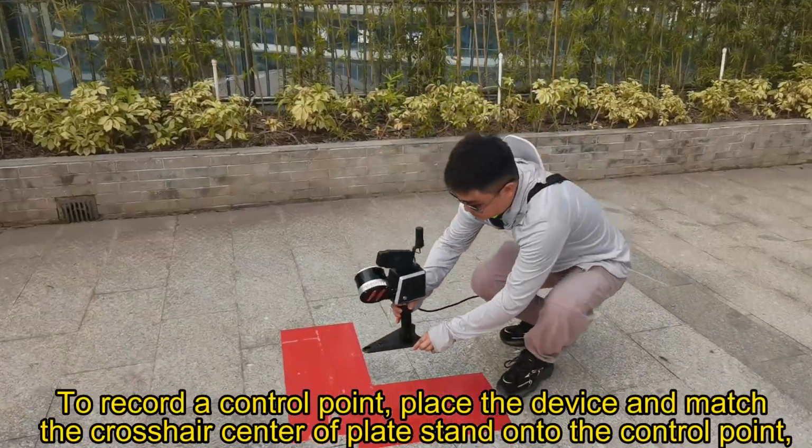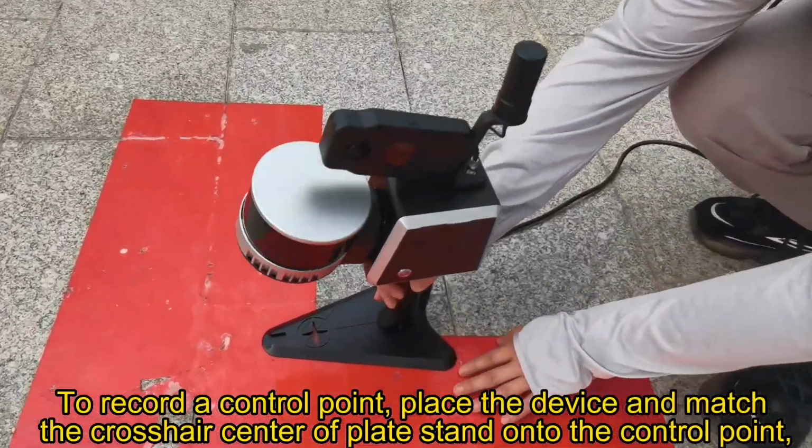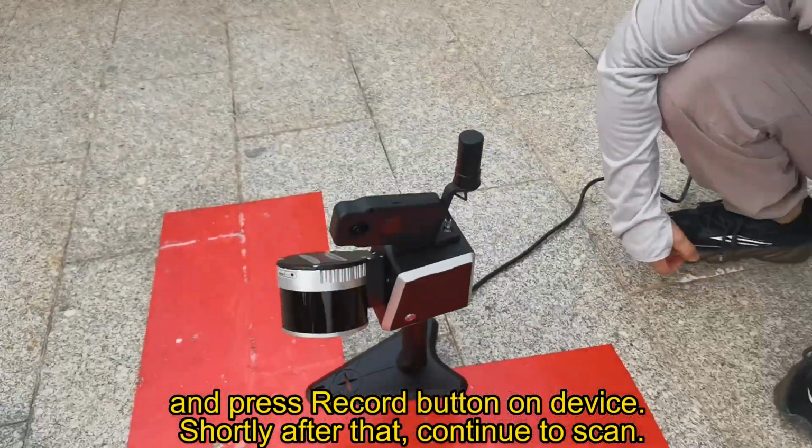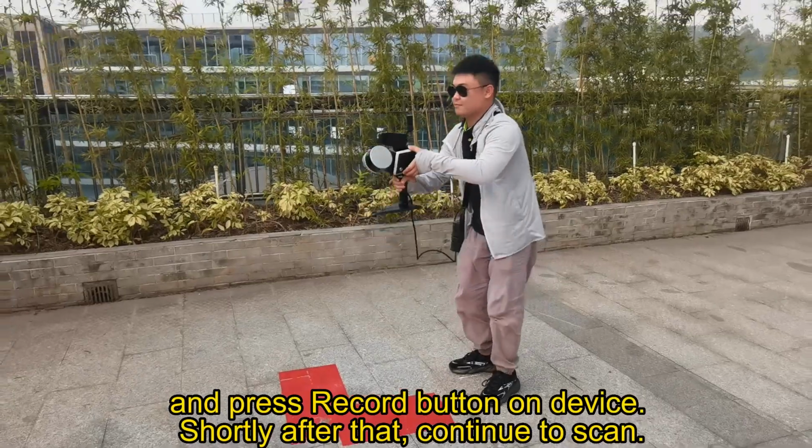To record a control point, place the device and match the crosshair center of the plate stand onto the control point, and press the record button on the device. Shortly after that, continue to scan.